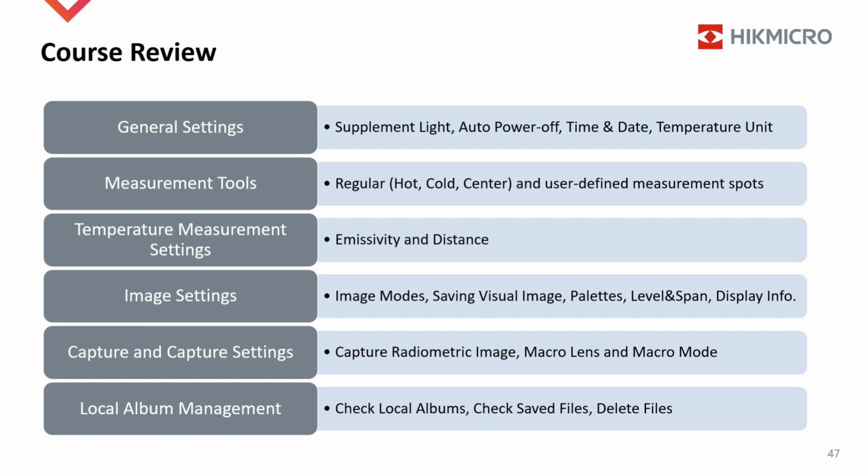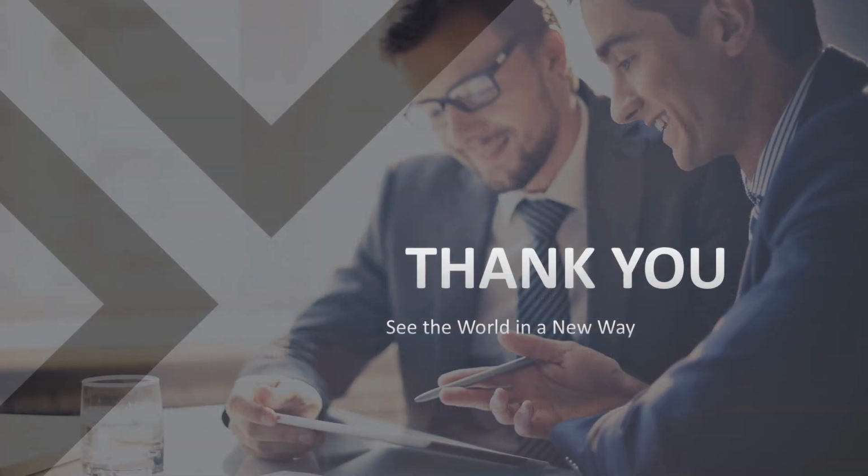In part number 5, we've introduced capture and its settings. B-series cameras support capturing images only. For special applications such as PCB quality inspection, a macro lens can be mounted for observation and measurement at a near distance, 30 mm. Macro mode settings in the camera should be turned on so that the measured temperature can be correct. In part number 6, we've introduced the place for saving captured images and how to view and delete images in the camera. Thank you for your time with us.